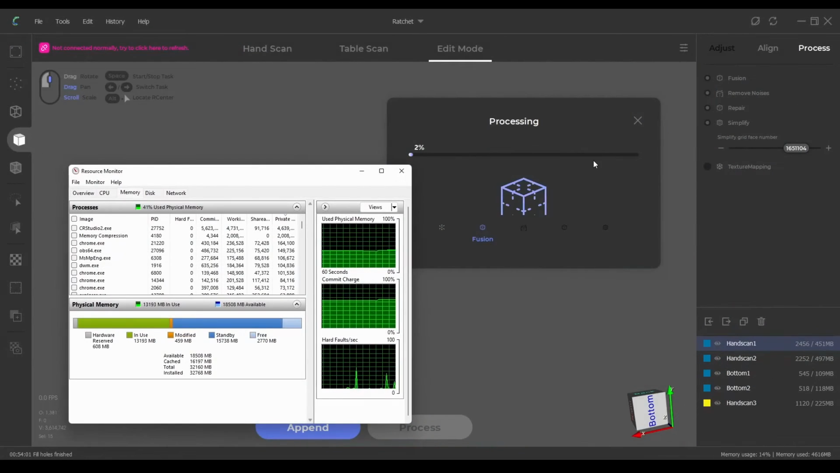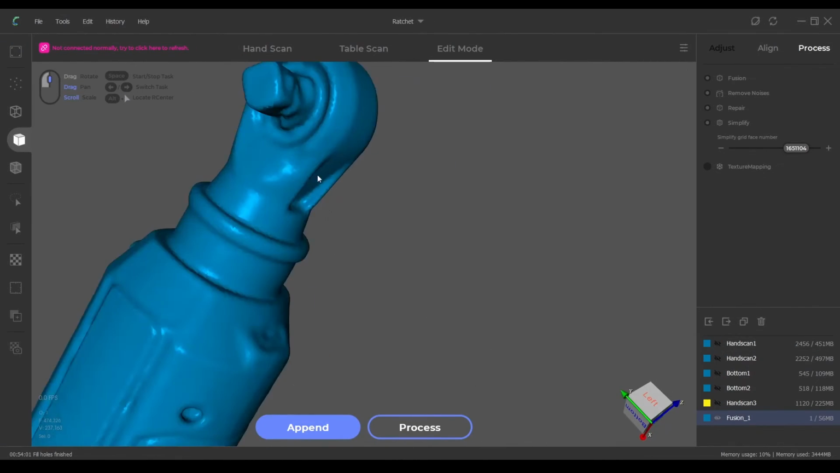Just to reiterate, whilst it's processing, your memory usage will go up as it is generating more data to mesh all together before it can simplify. So even though this says memory usage 14%, that is what CR Studio is using. As you can see, I'm actually at 41%. Oh, not perfect.